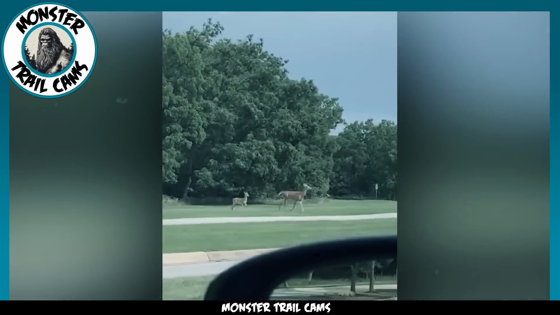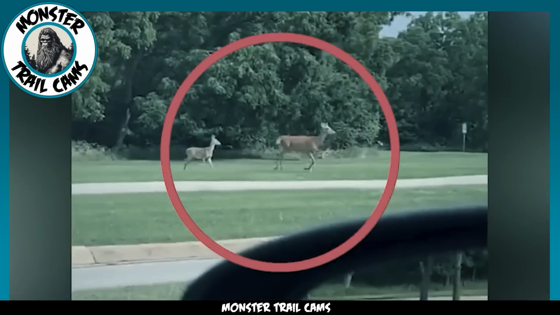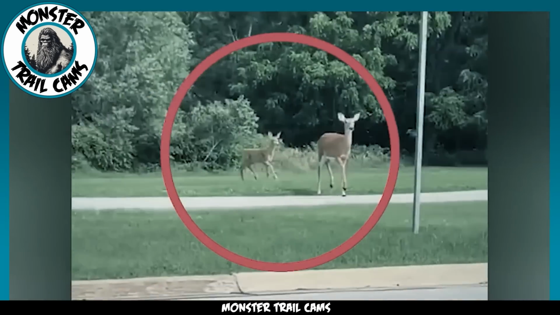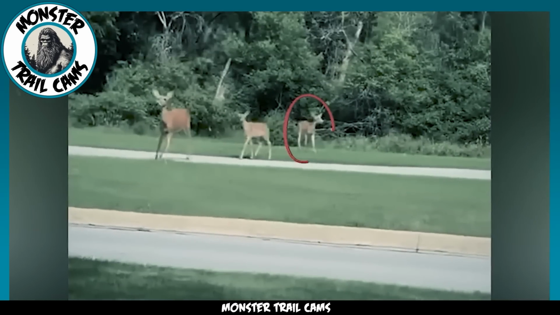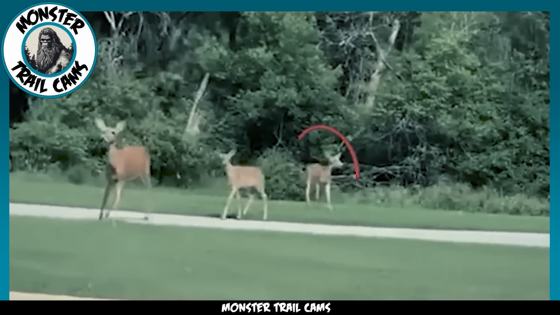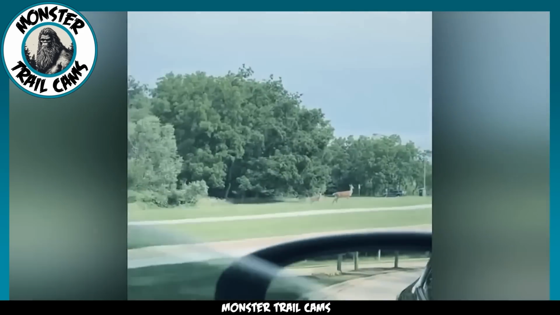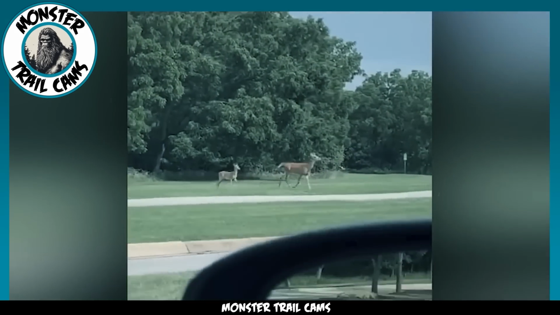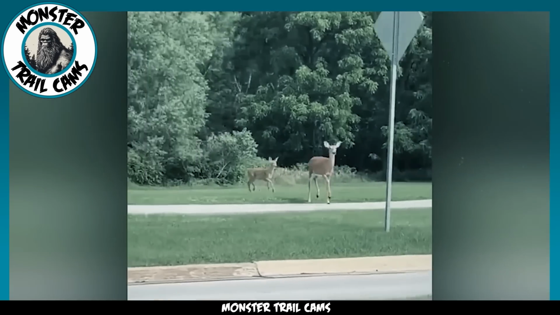Picture this. You're driving along a popular roadway, minding your own business, when suddenly, out of the corner of your eye, you spot a mother deer and her fawn. Amazing, right? But wait, hold on just a sec, because it gets even crazier. Out of nowhere, another fawn magically appears. I mean, what in the world? Now, I know what you're thinking. It's not that unusual for deer to have twins, right? But here's the kicker. This second fawn seemed to appear out of thin air.